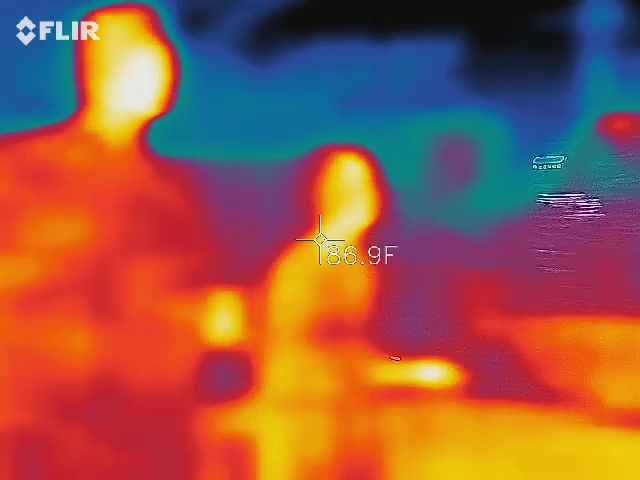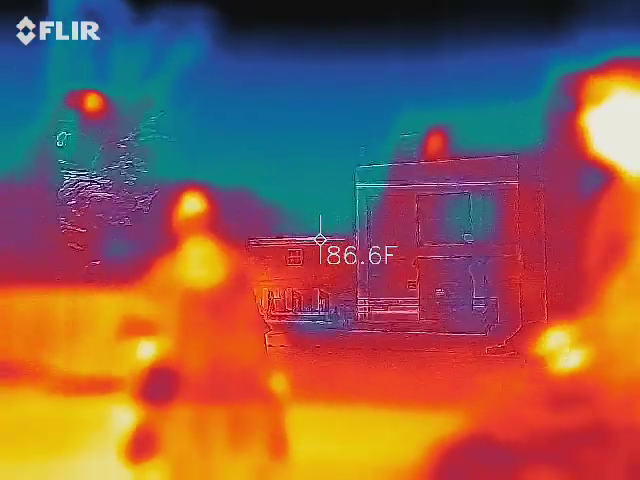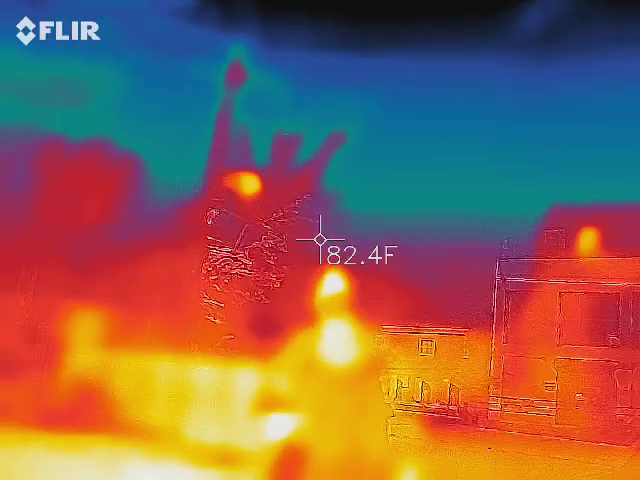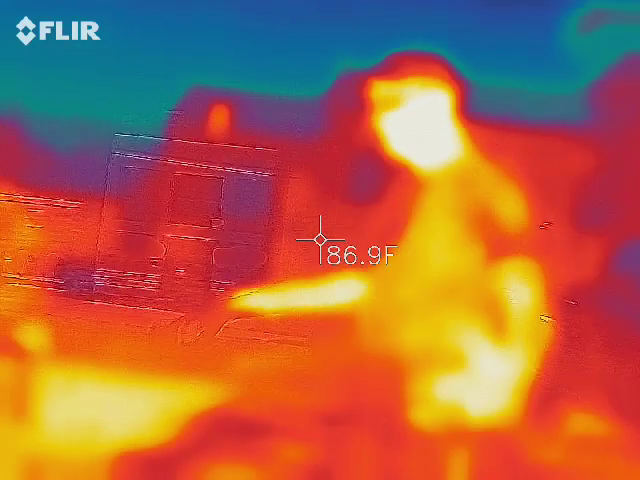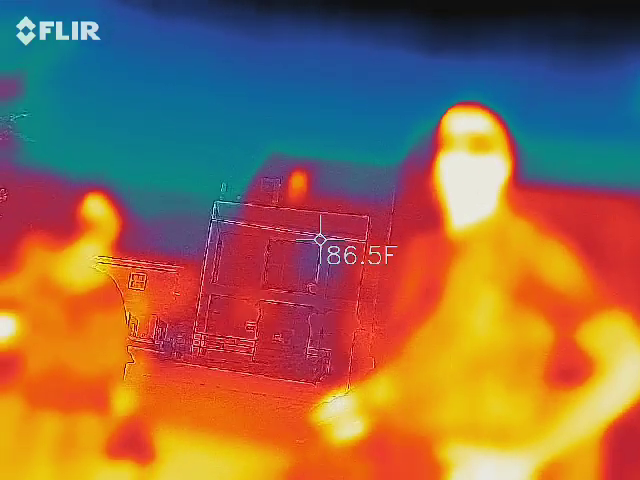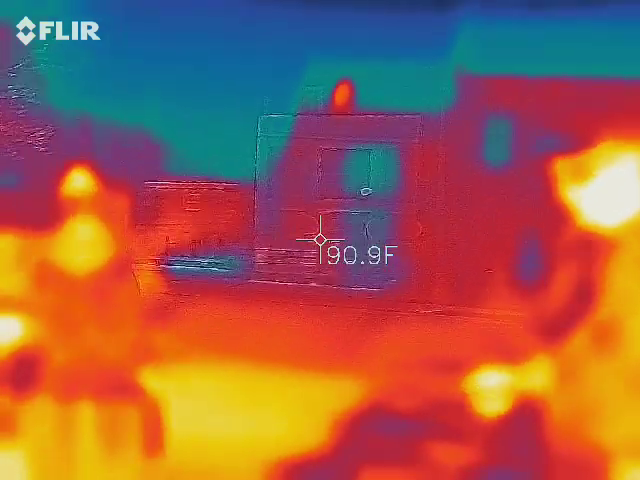Grids are absolute pocket items at this point because we're going to be walking on East Bay. Pictures the same way, but your EMF detector is going to go off only because we're going to be walking by parking meters and crosswalks. All that, like I said, the wiring is underground, so don't get excited. By all means, keep filming because we never know when we're going to find something.